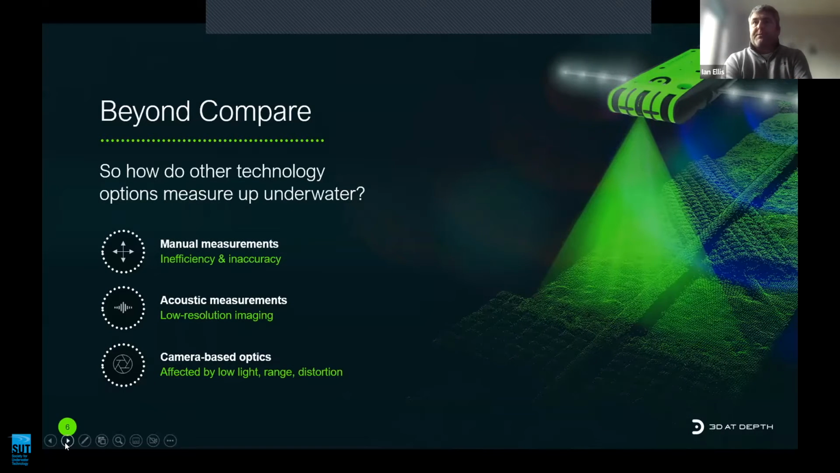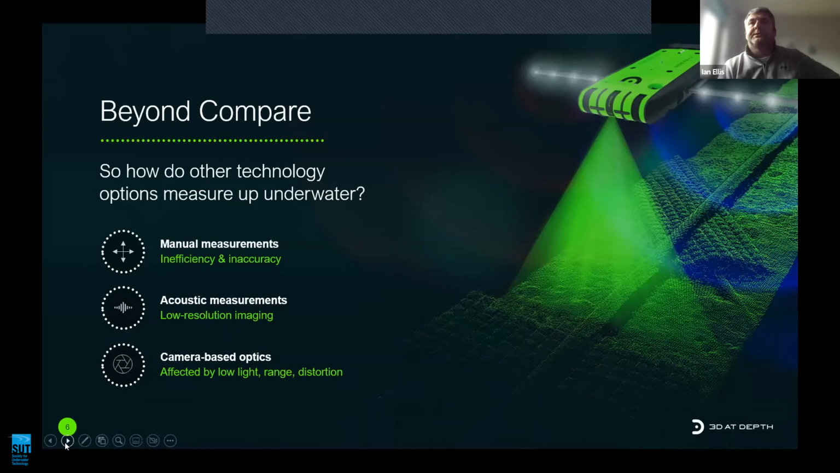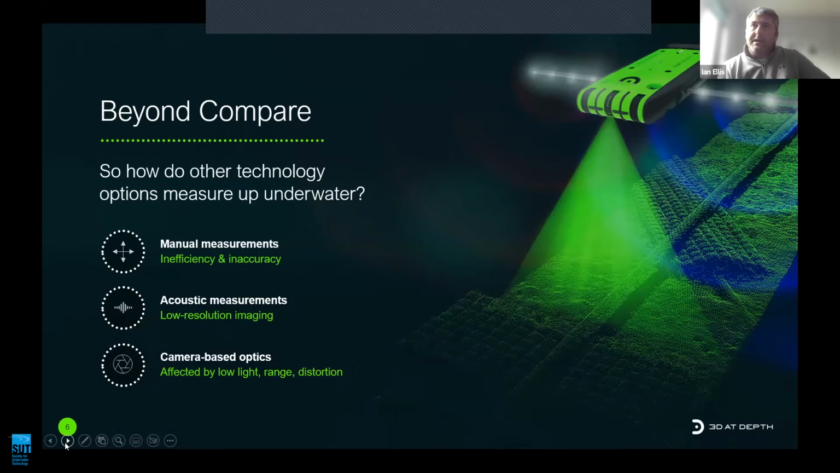How do we compare to some of the other in-water measurement technologies? We have an extended range, higher resolution. We're not affected by low light or optical distortion. And we believe that this gives us an extended range and thereby an increased efficiency.